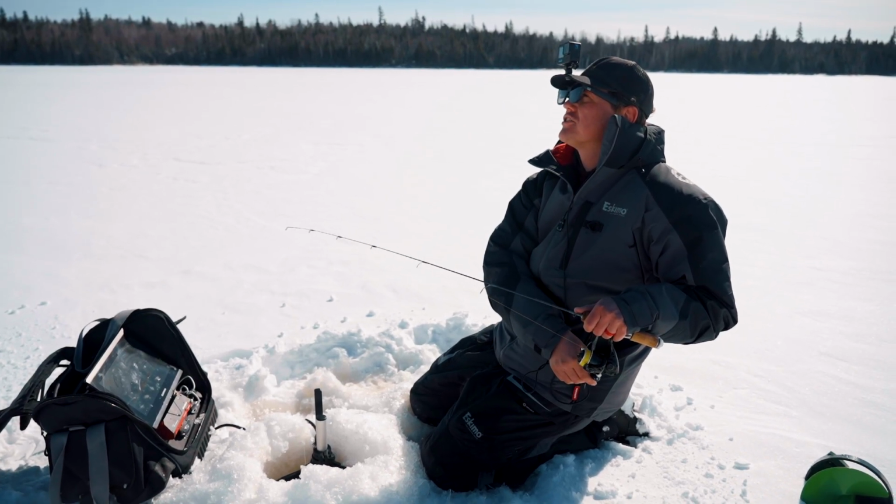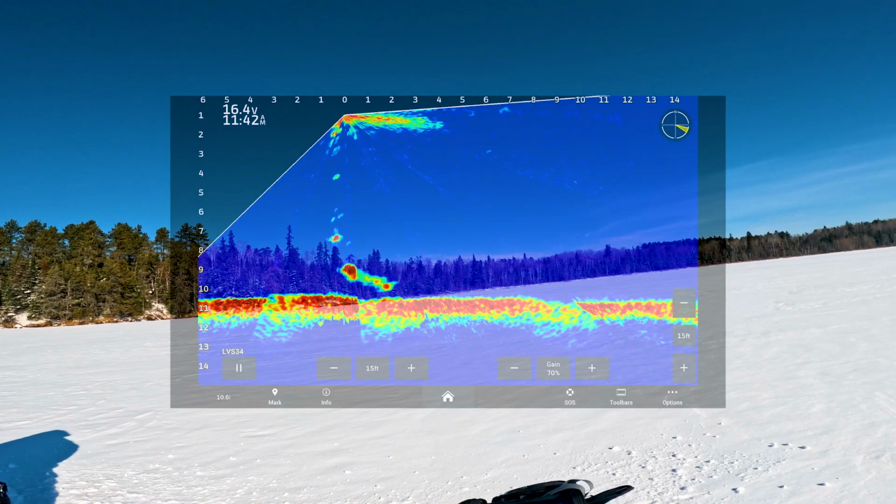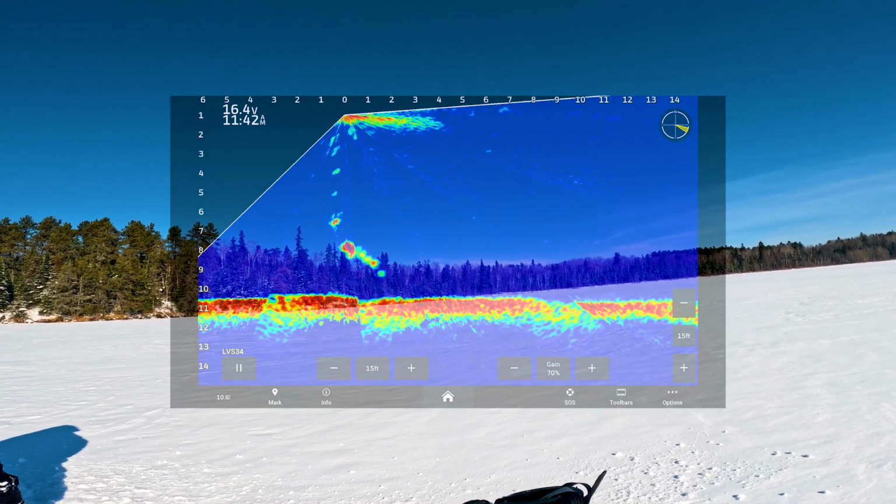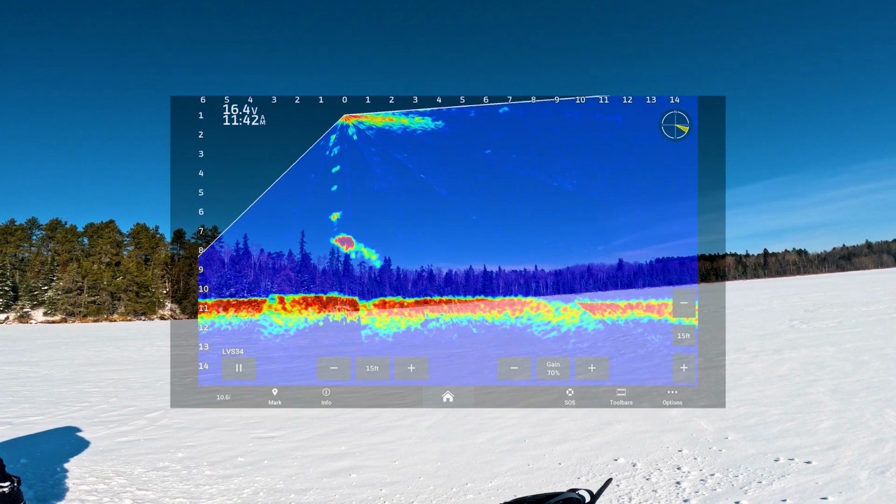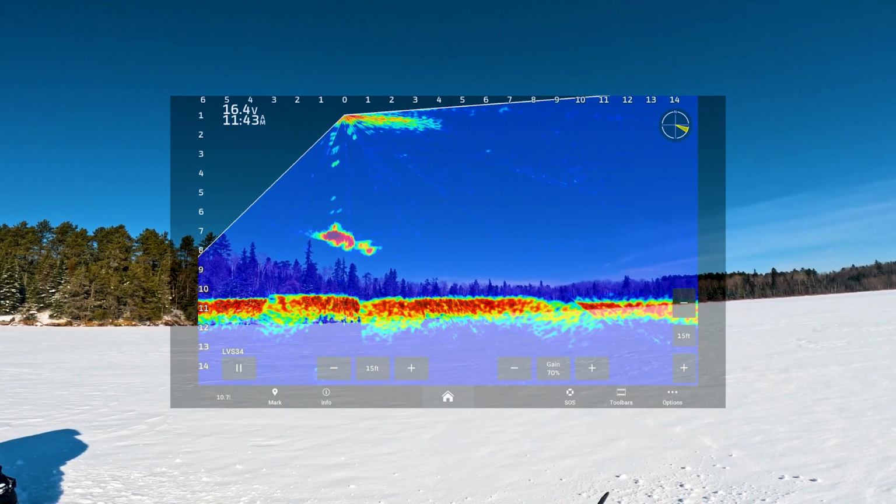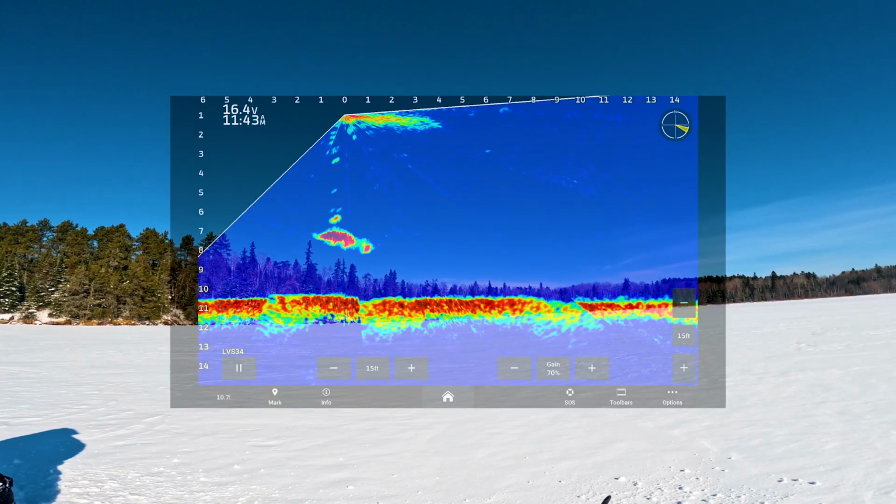Oh, I'm gonna get bit off for sure. Oh, he's turning up. Oh, he's turning up. Could be big walleye, I guess. Oh my gosh, this is so cool.